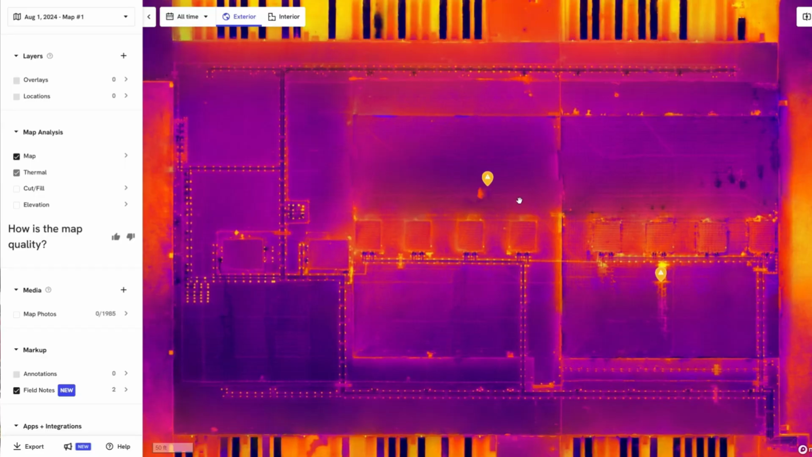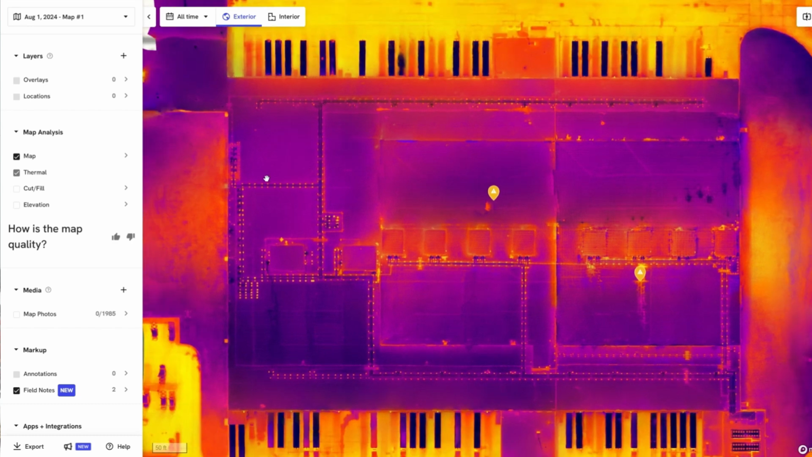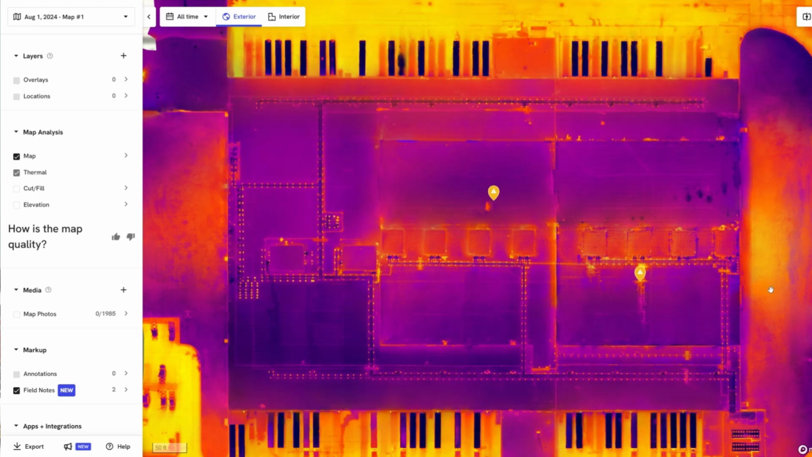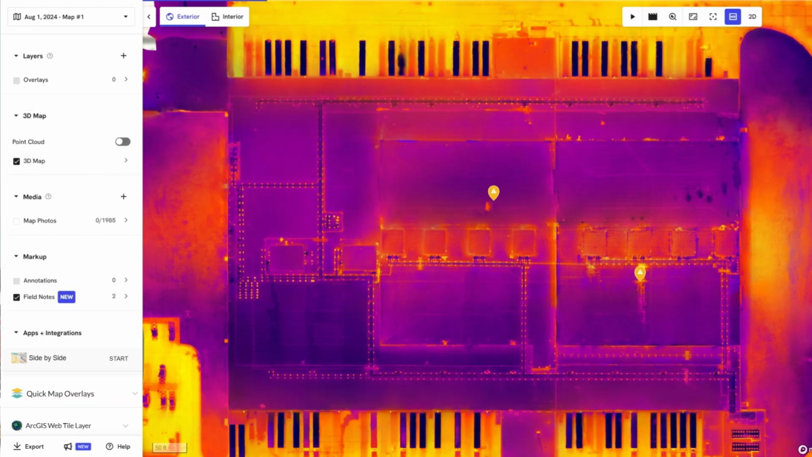We're going to look at some of our actual deliverables and how some of the annotations and issues are visible, how we can compare from one side to the other, and what some of these actually mean. So right now we're looking at a nice colorful map. This is a thermal image orthomosaic. Basically, we're taking 1900 images like this, putting them all together and providing a 2D and also 3D object for you to see your assets.